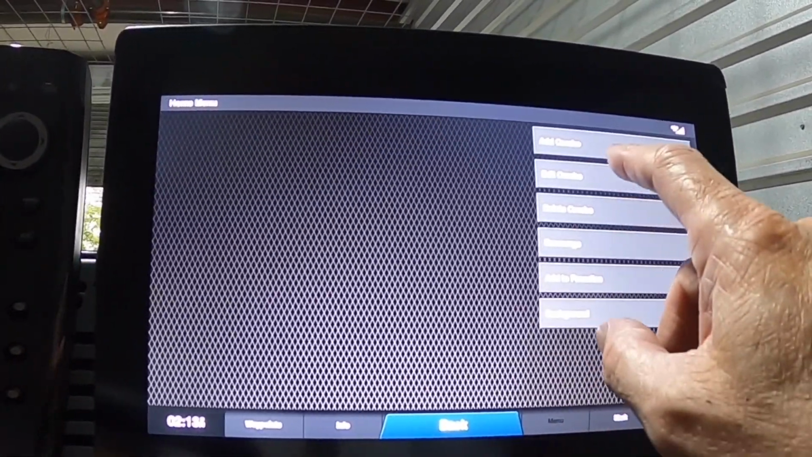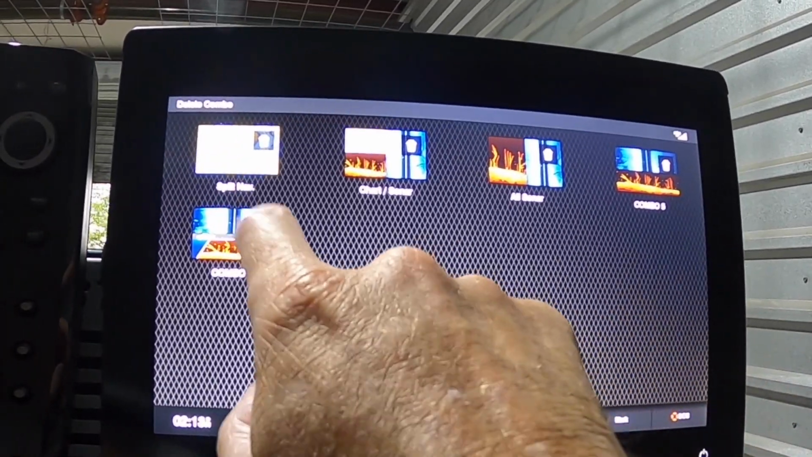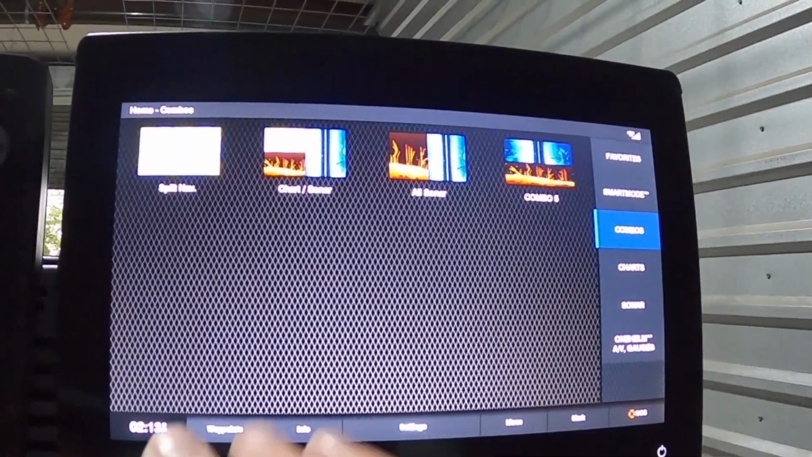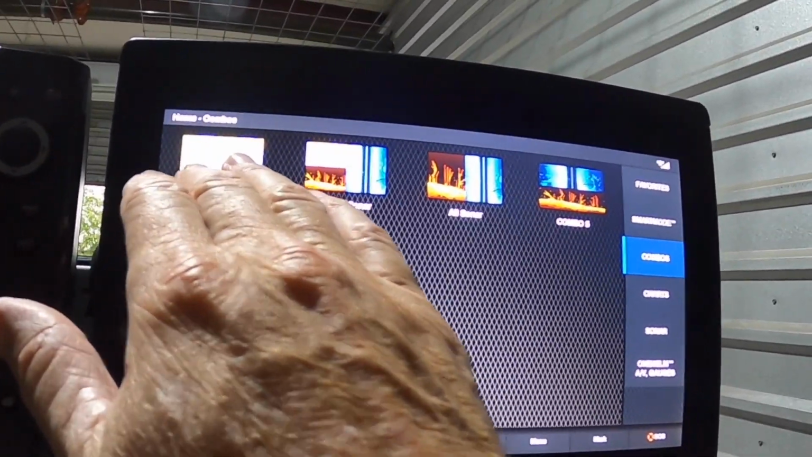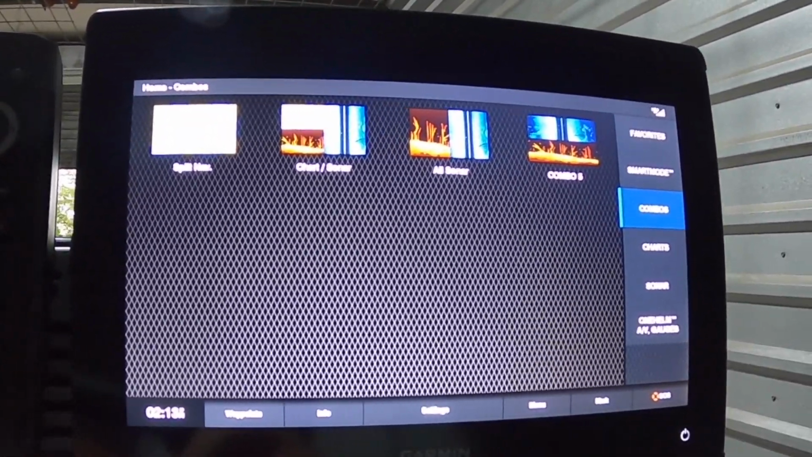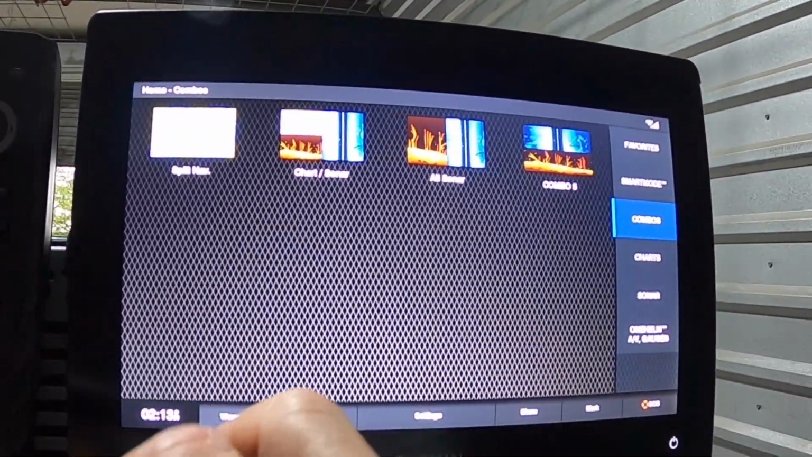Now in this case I have two of the same thing, which I really don't want, so I'm just going to go in here and say delete a combo. I'm going to hit the garbage can on that one, delete that combo, and now I've got 4 really simple things. Now I don't use my map on here much because I use my mapping on my Humminbird. That's what I have the Humminbird for, but I do on occasion, so I'm going to leave it right there.